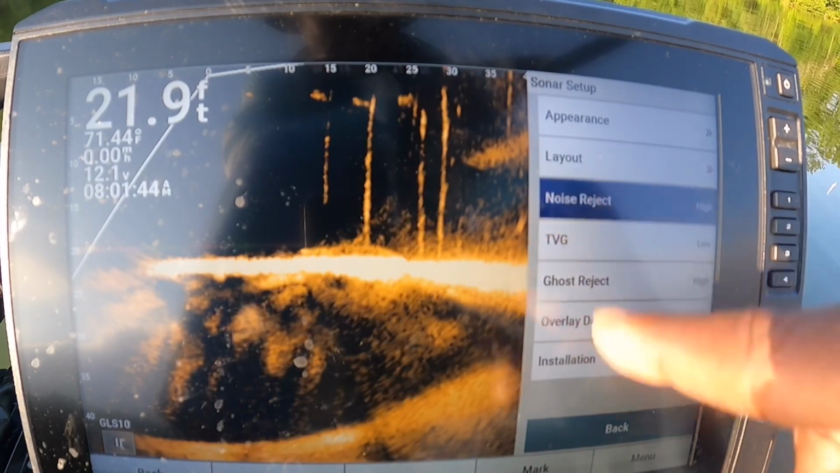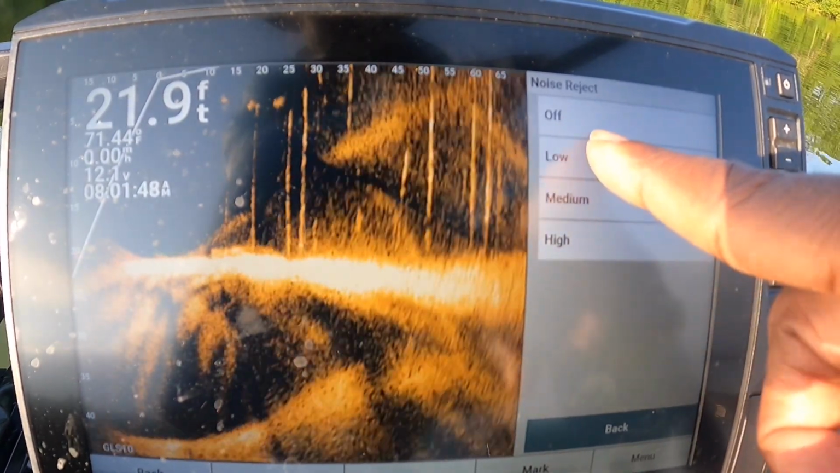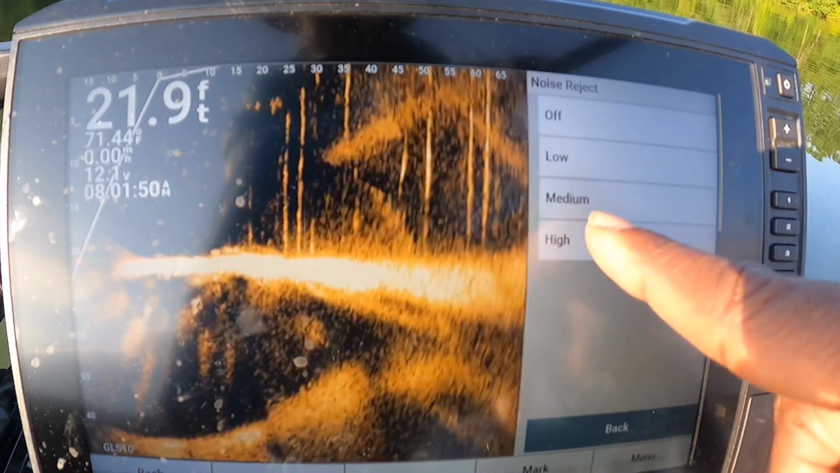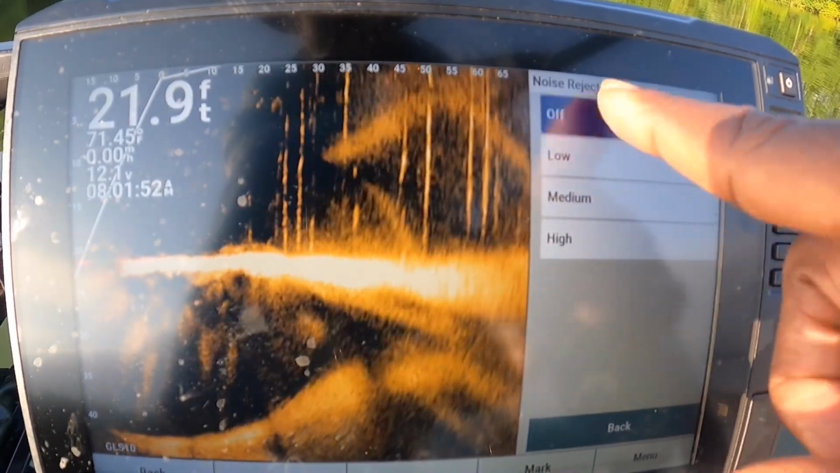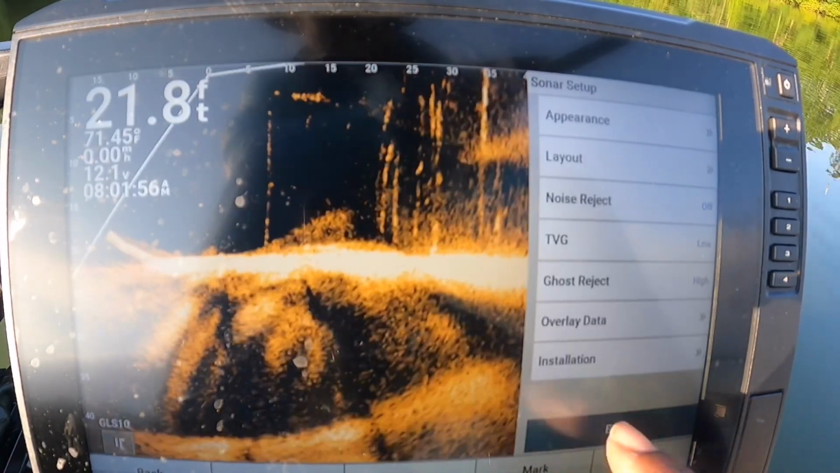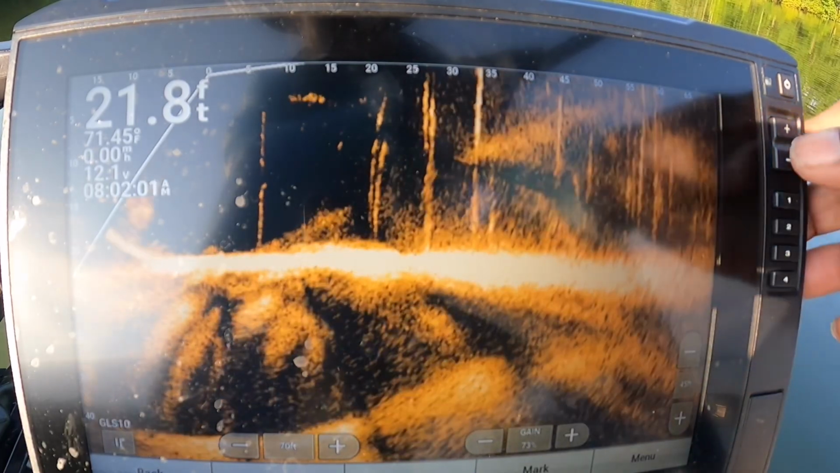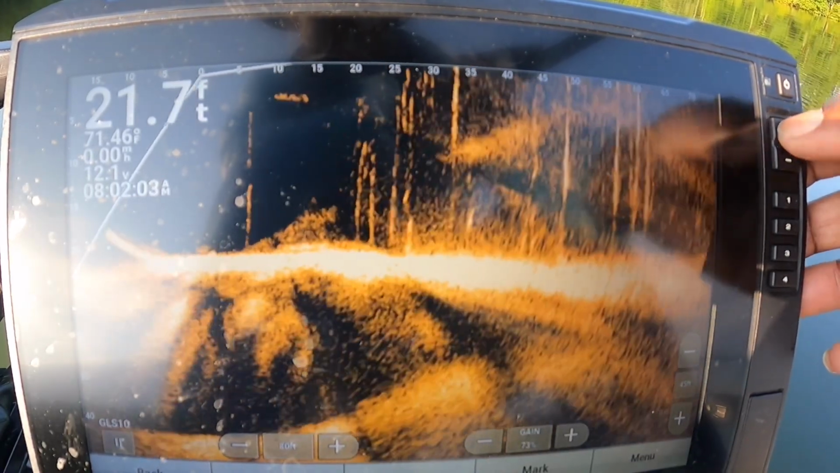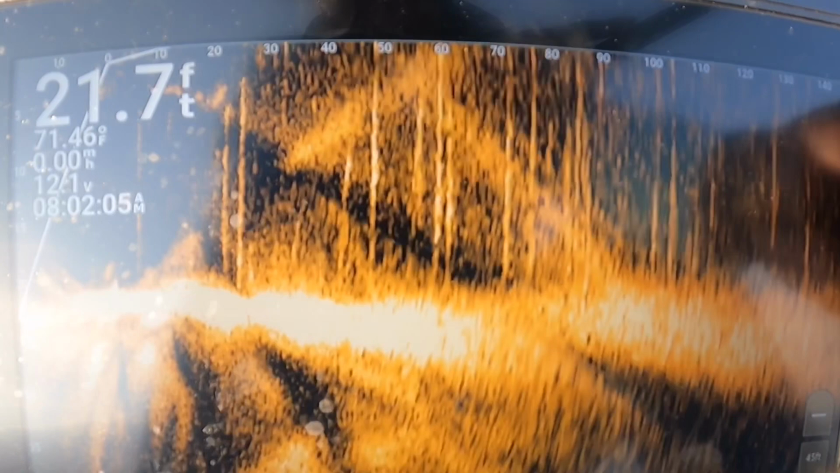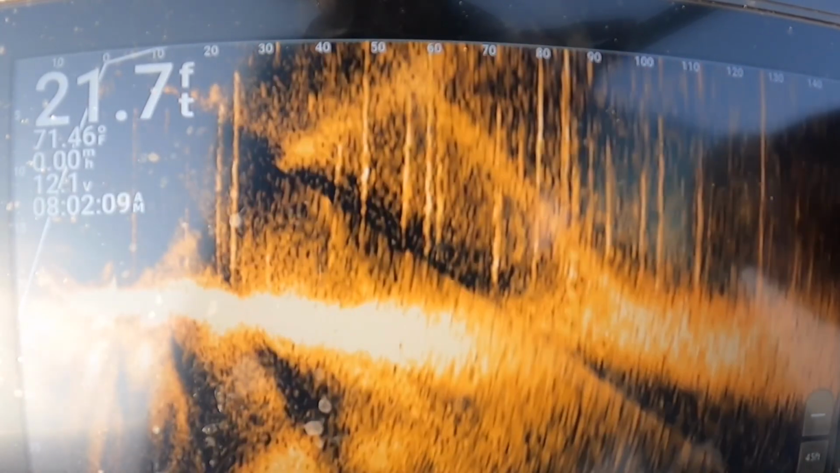And my noise reject. Now noise reject, look at it. I just turned it to low, and you see a lot more noise on the screen. You turn it off, you get a lot of noise. Let me go back so you can see what this looks like with my noise reject off. So here's my noise reject off, and let's stretch this back out to where I'm scouting, 140 feet. You see how noisy that is? That's an awful lot of stuff in there.